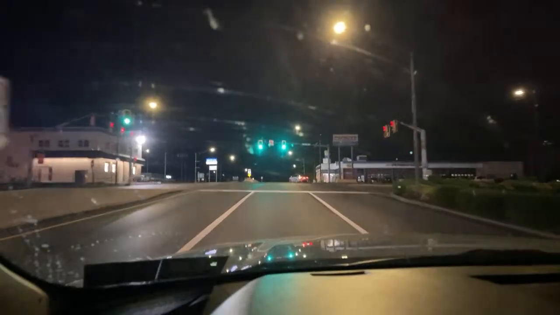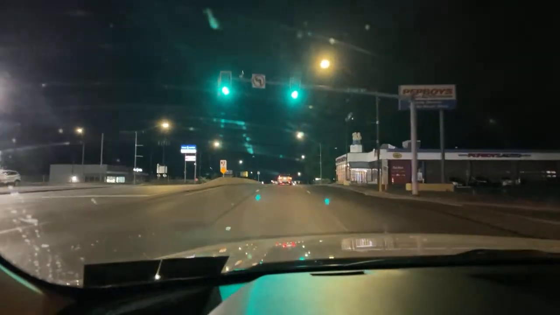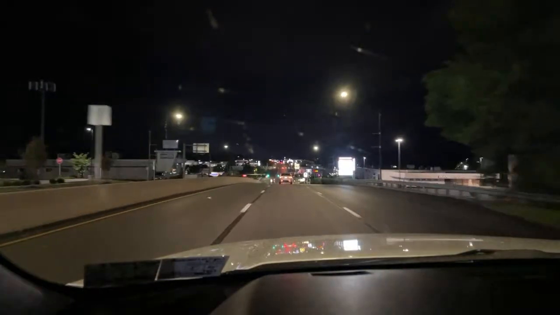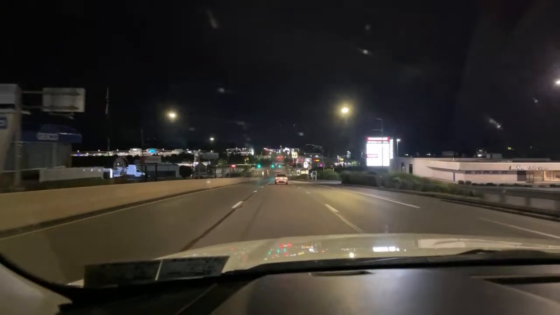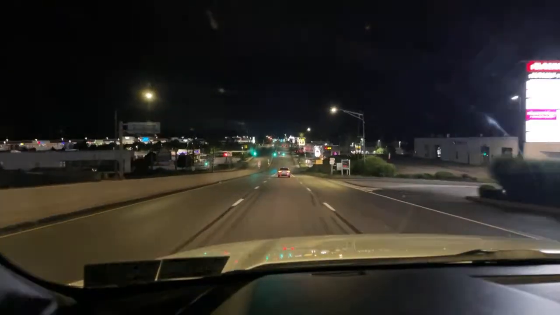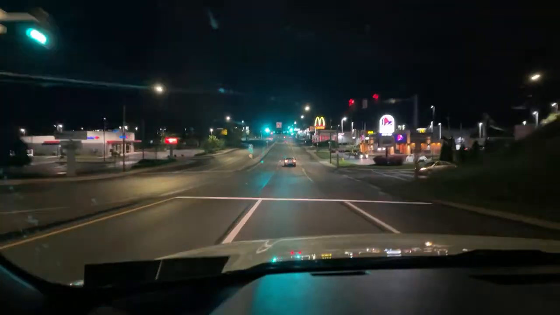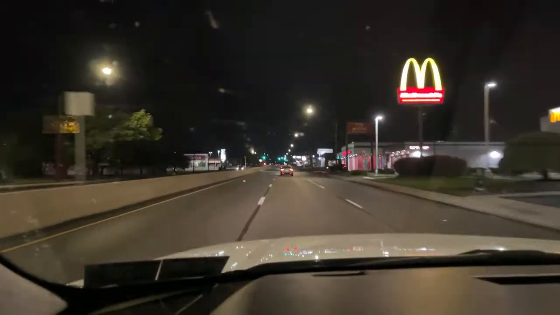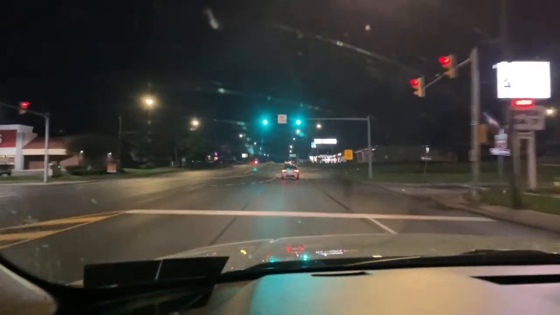Look at this buffoon, right through the red light into my lane. He's got 3 lanes and he's got to pull into mine. Where the hell's Andy APD when you need him? Guy just doesn't care. Oh, hell no, not today. I gotta pull over up here.